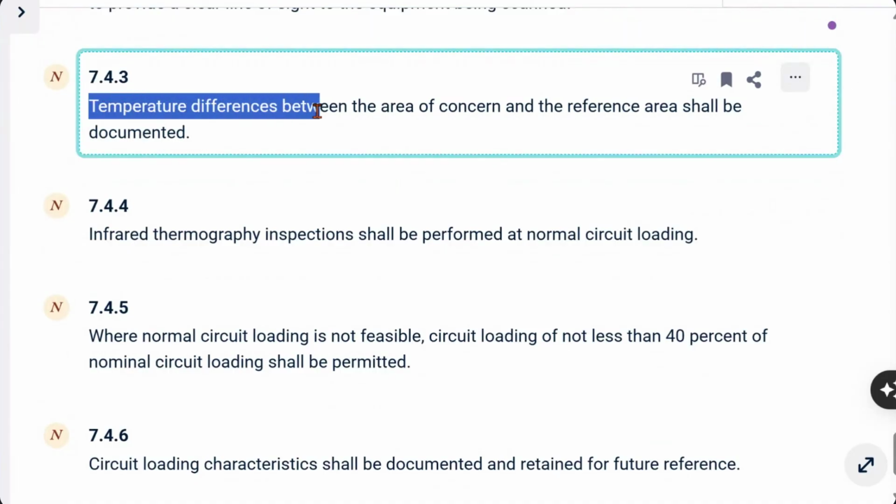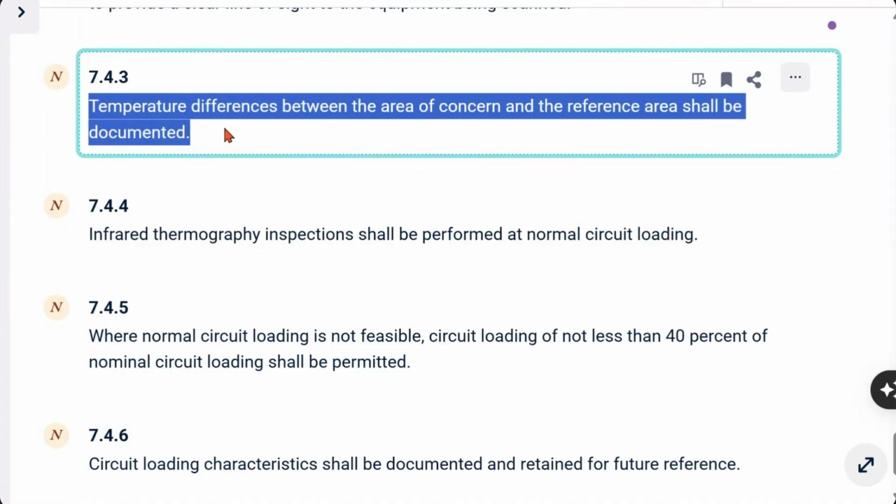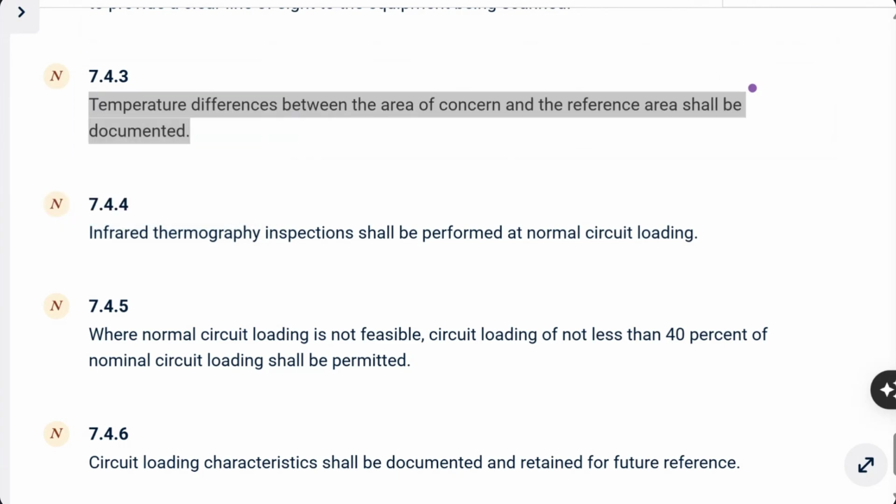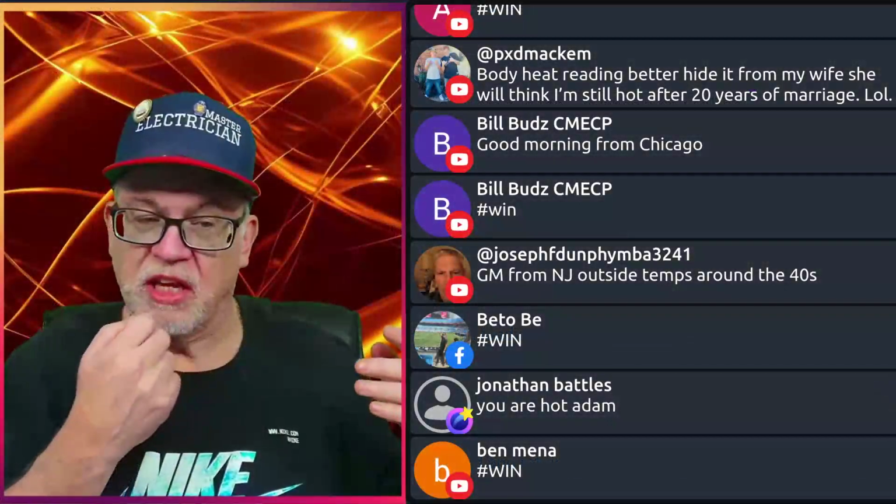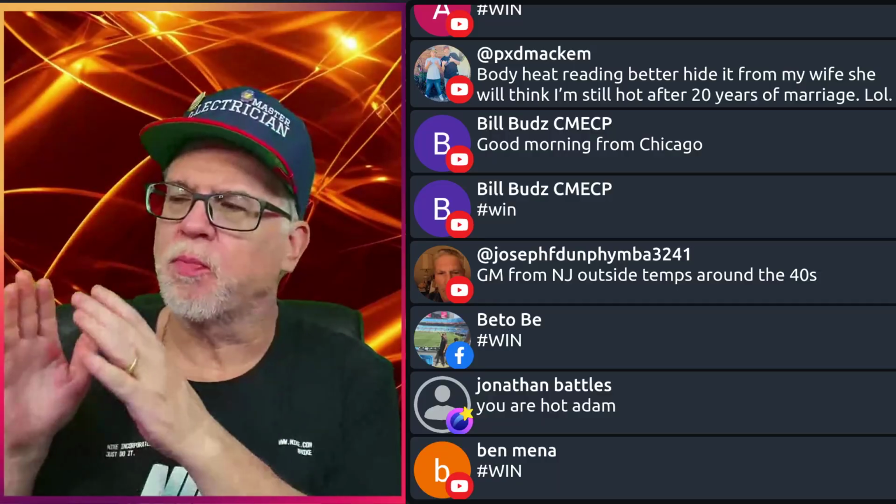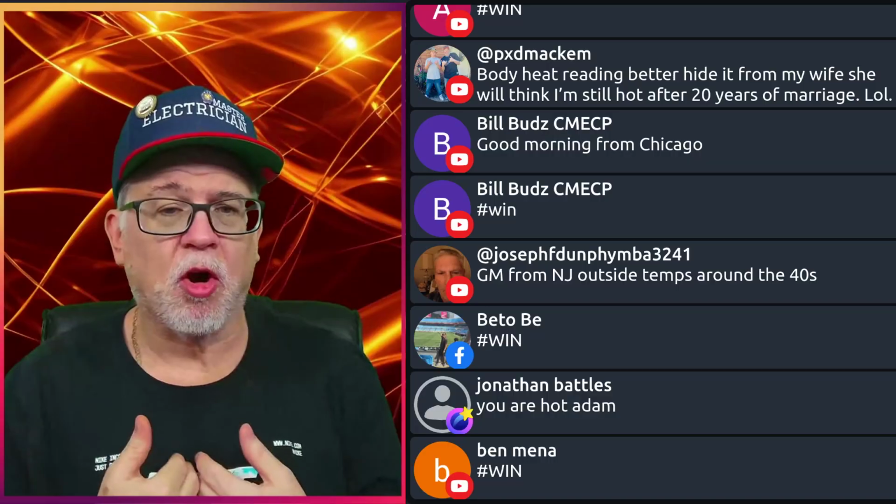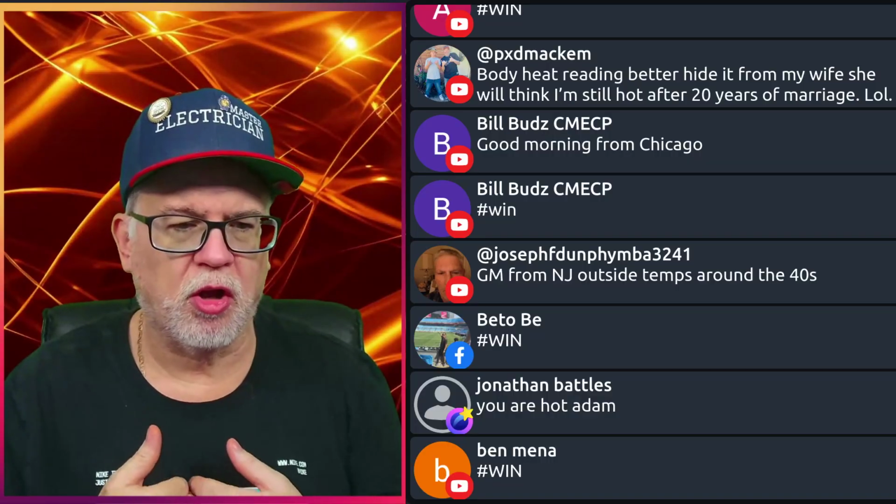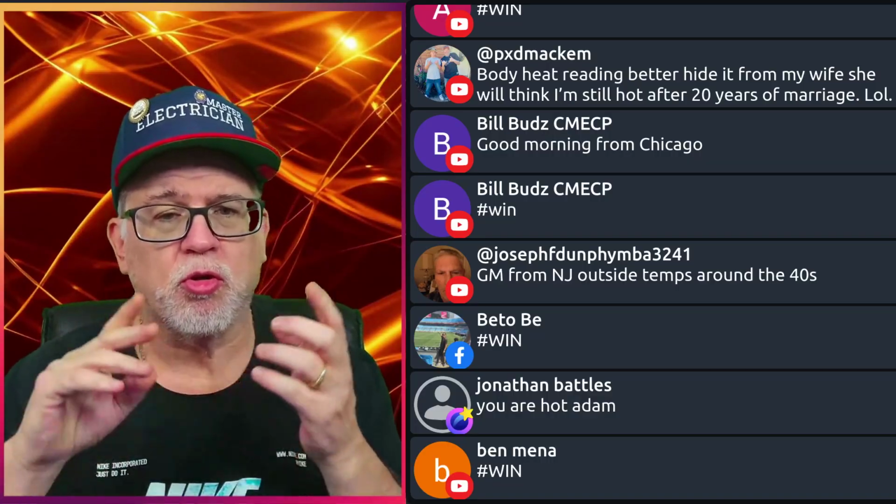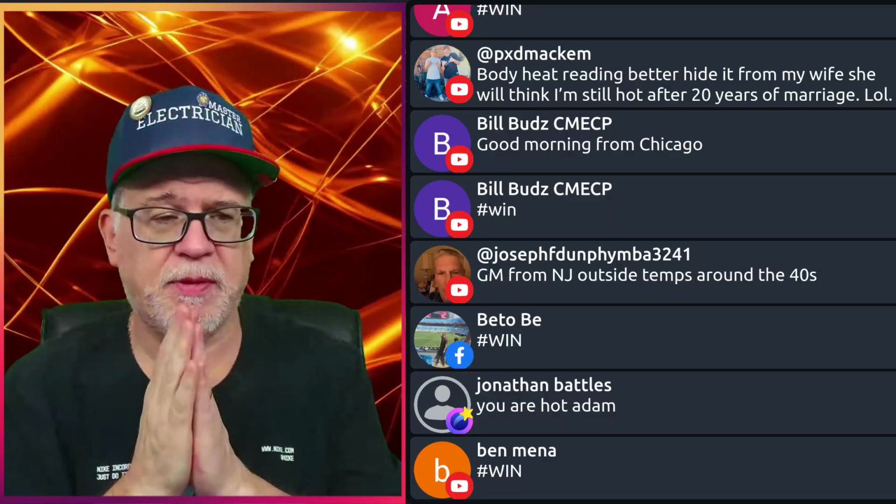Temperature differences between the area of concern and the reference area shall be documented. So basically, what that means, in our course, when you do reporting, you want to make sure you follow protocols that are in NFPA 70B. And we are also going to give you additional protocols that you follow so that you cross all your T's and dot all your I's.